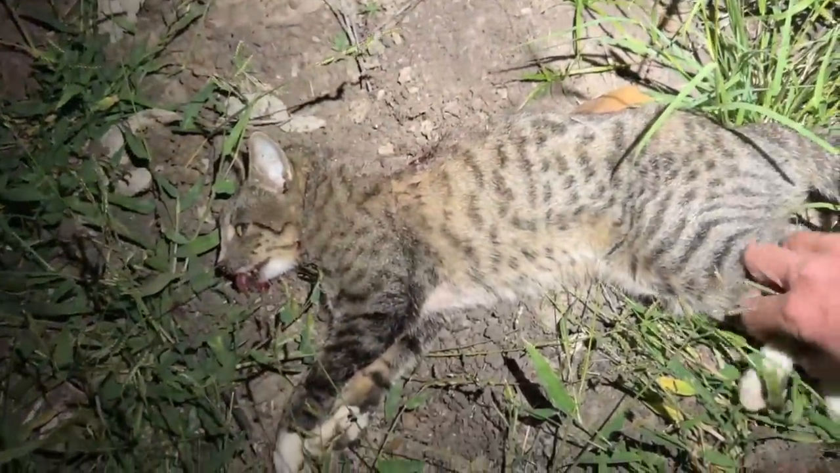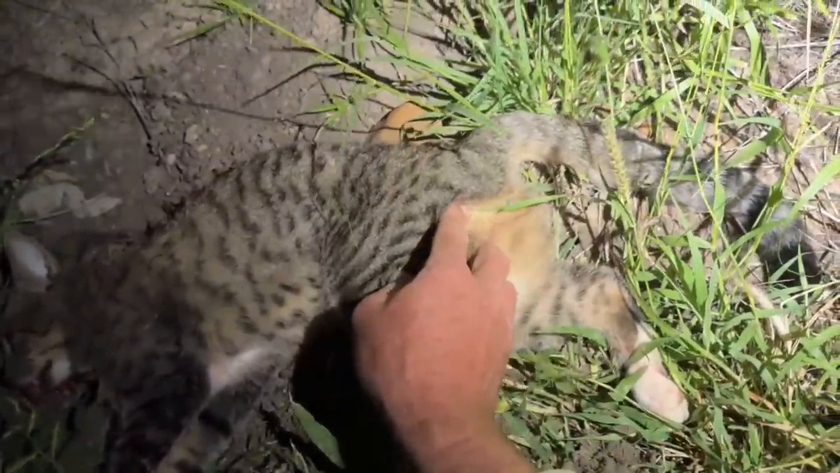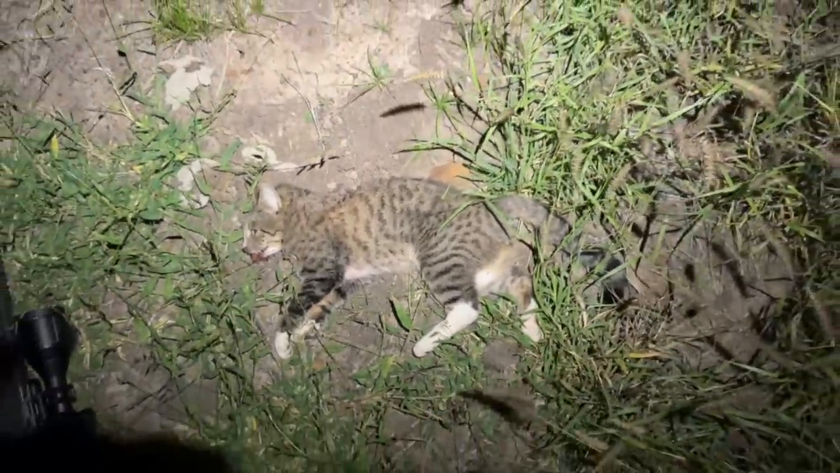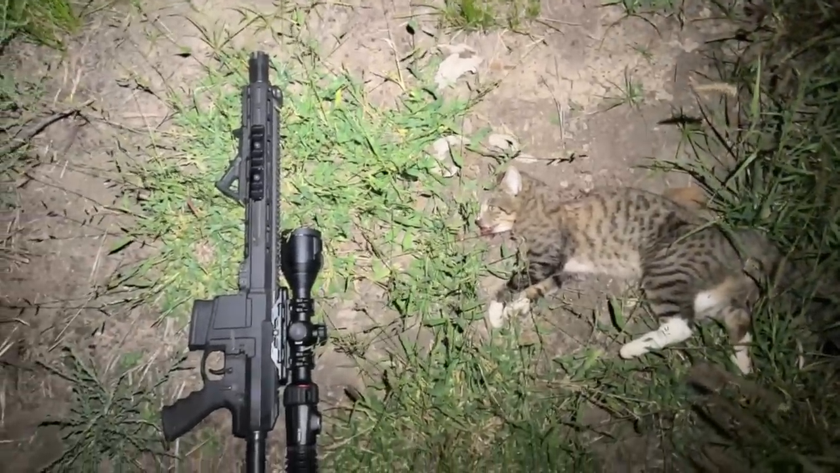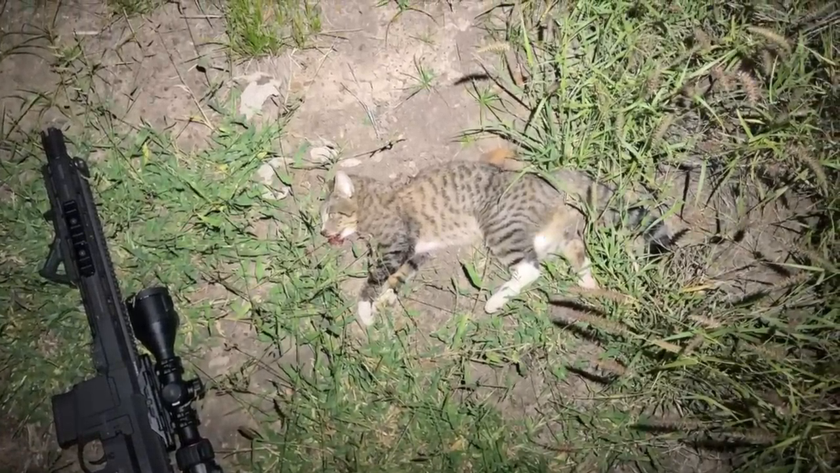So a cat can easily go walking through this and you wouldn't even see him until he gets out into the clear stuff. Pretty little fella, a little female. So it's good to break the cycle of breeding with that one. So yeah, there we go. It's cat number one for the night.